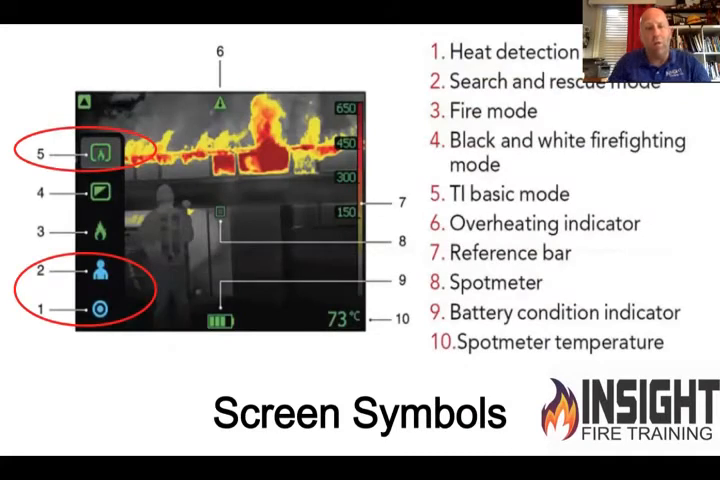Here's your cheat sheet on this. This comes from FLIR, but if you notice, I circled 2 things on here. The top left corner where it says number 5 is your TI basic mode. That is your standard color palette that NFPA has adopted. It's very simple: black, gray, white, yellow, orange, red. That is how your color should progress from cold to hot. Anything outside of that is lots of bells and whistles, and it's probably designed for another environment. And I'll tell you why.